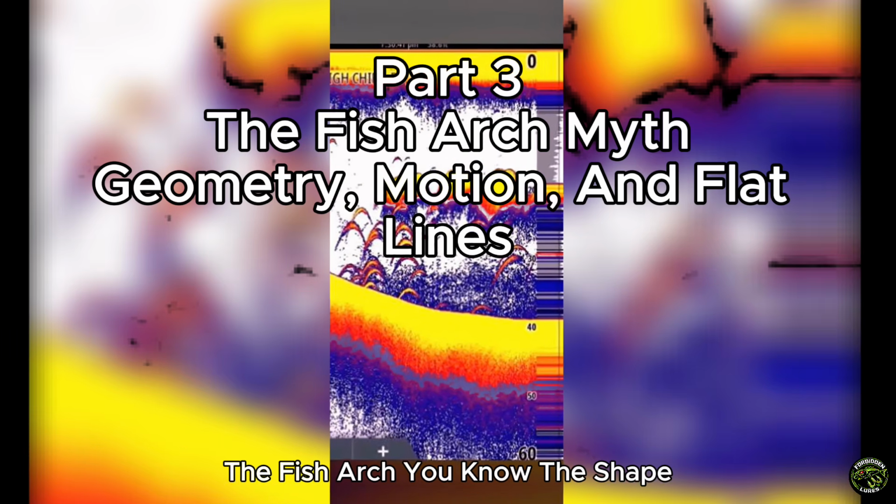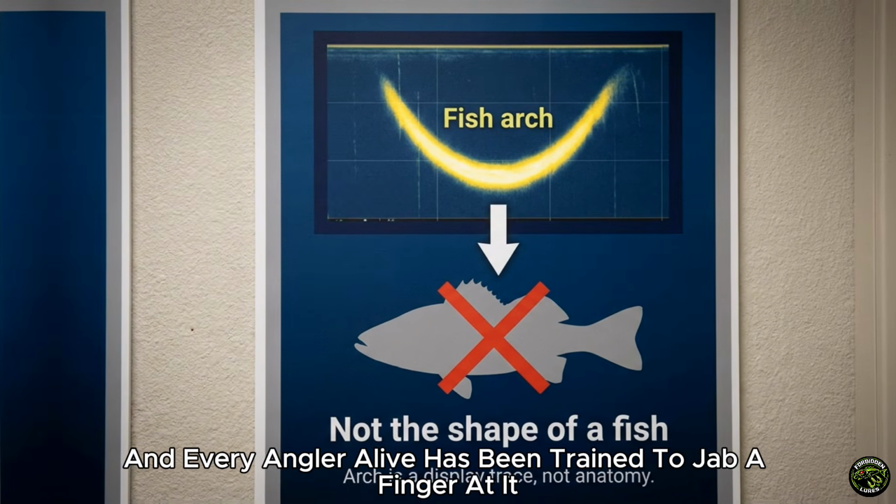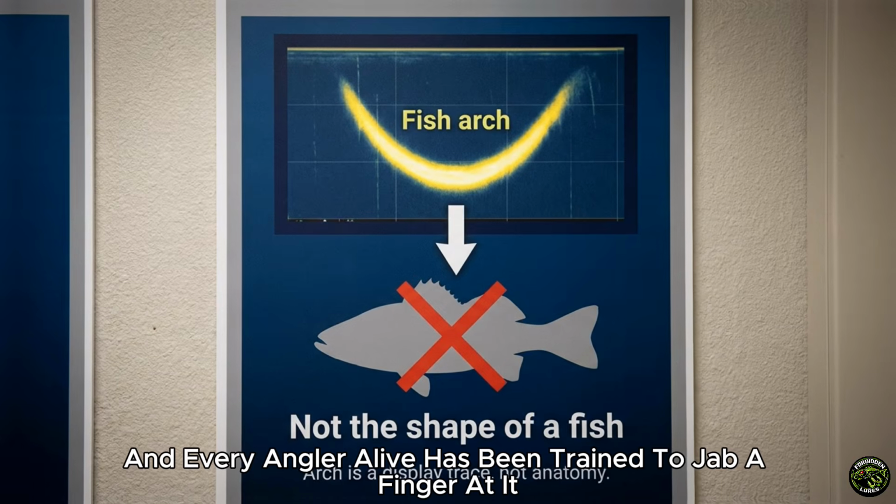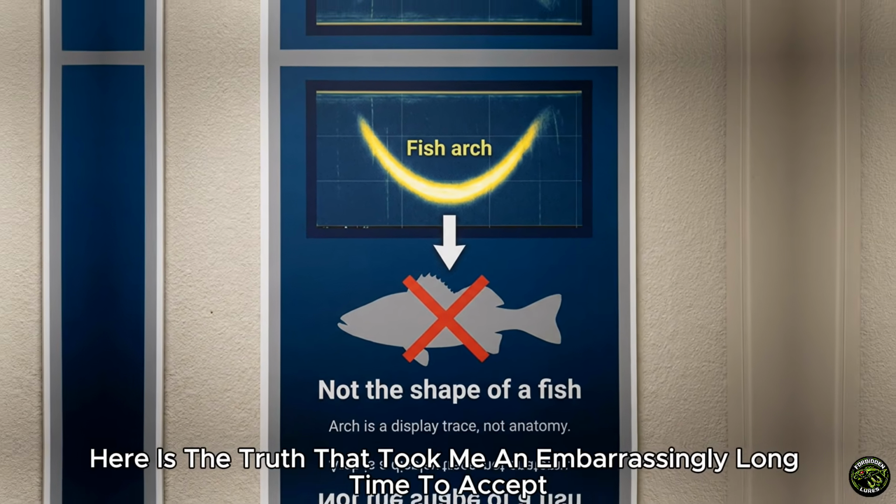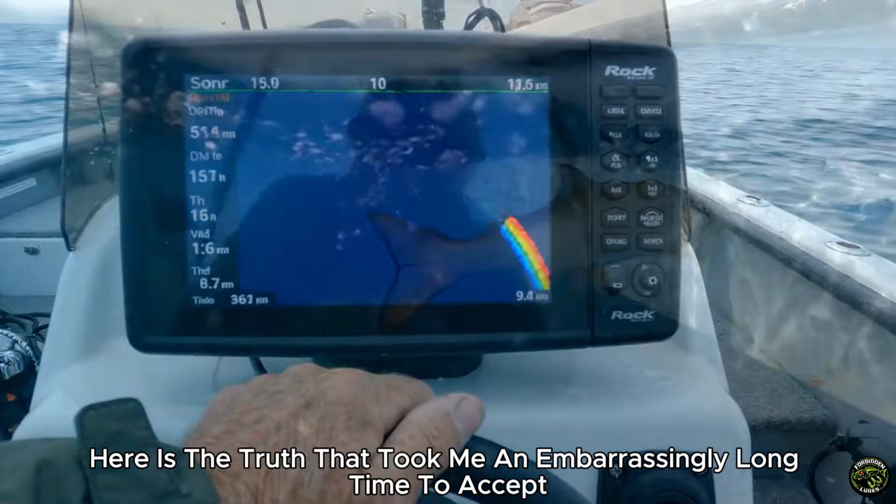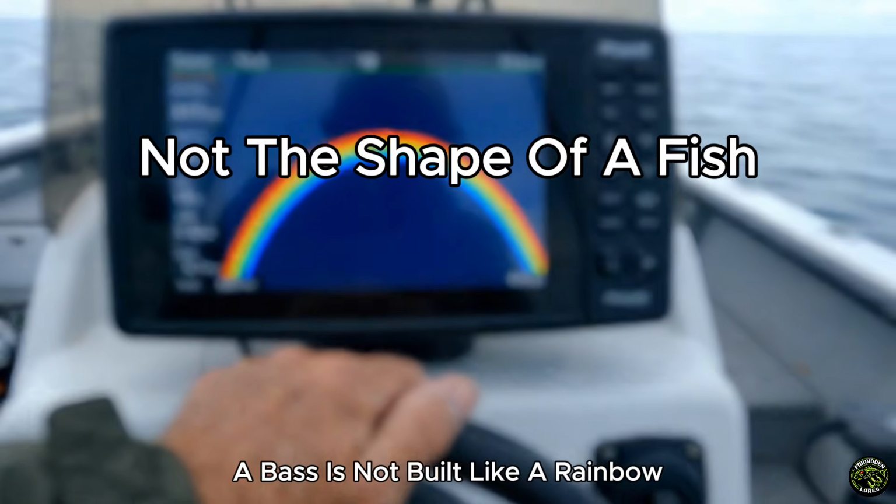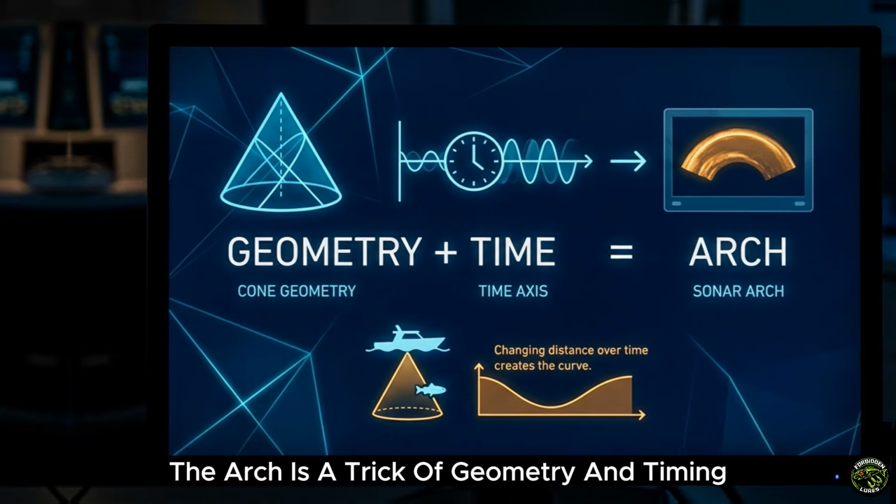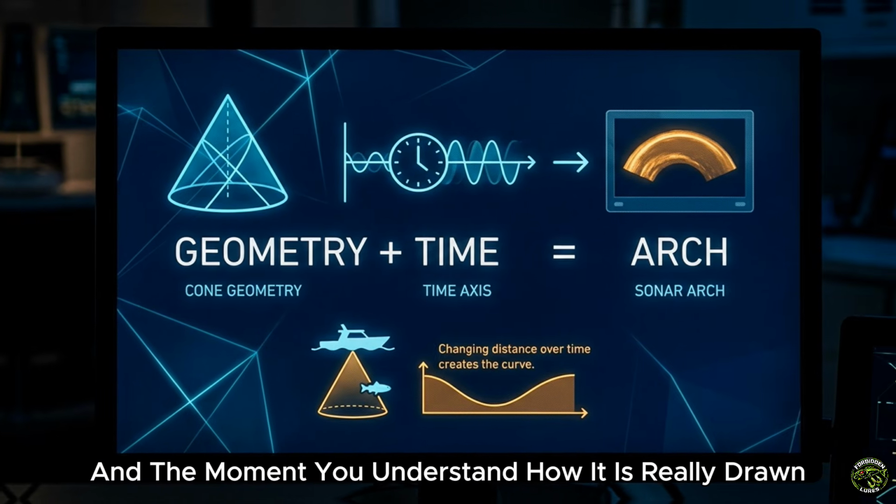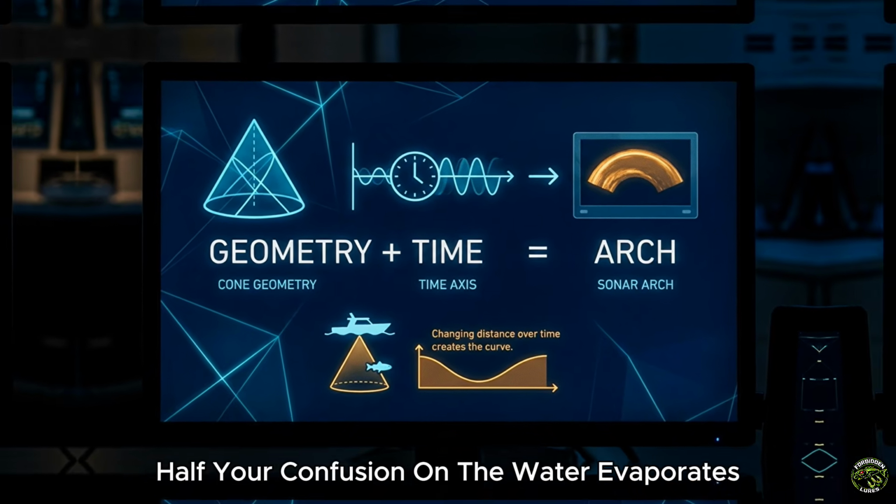The fish arch. You know the shape. That smooth little rainbow, and every angler alive has been trained to jab a finger at it and announce, "There is a fish." Here is the truth that took me an embarrassingly long time to accept. That arch is not the shape of a fish. A bass is not built like a rainbow. The arch is a trick of geometry and timing, and the moment you understand how it is really drawn, half your confusion on the water evaporates.